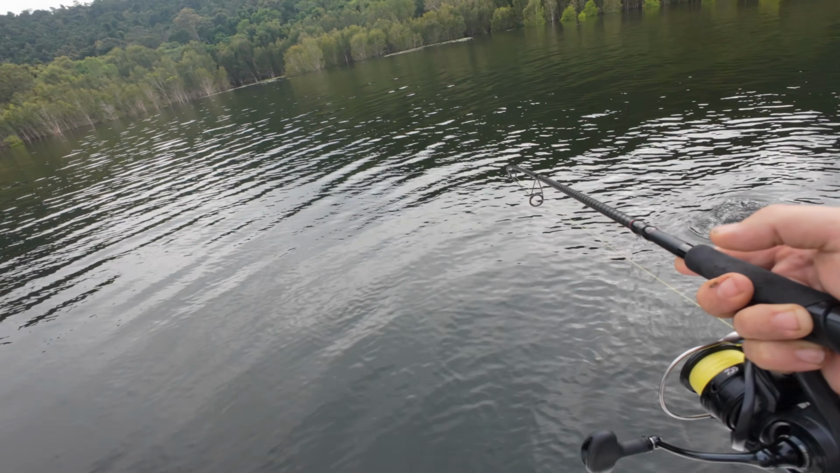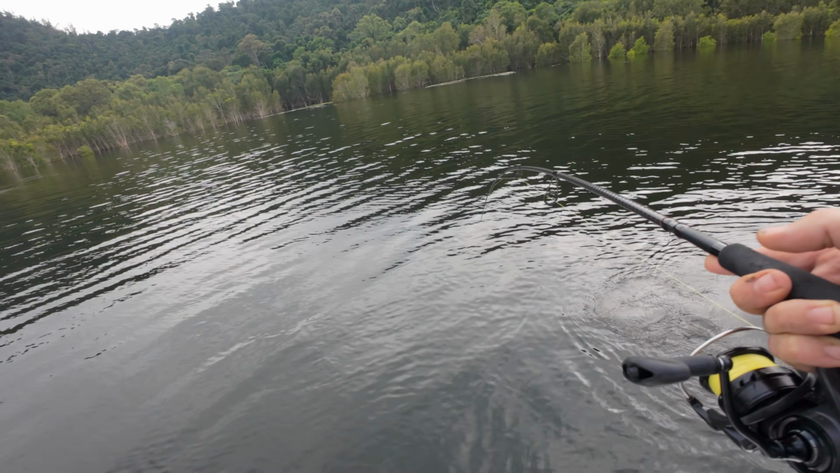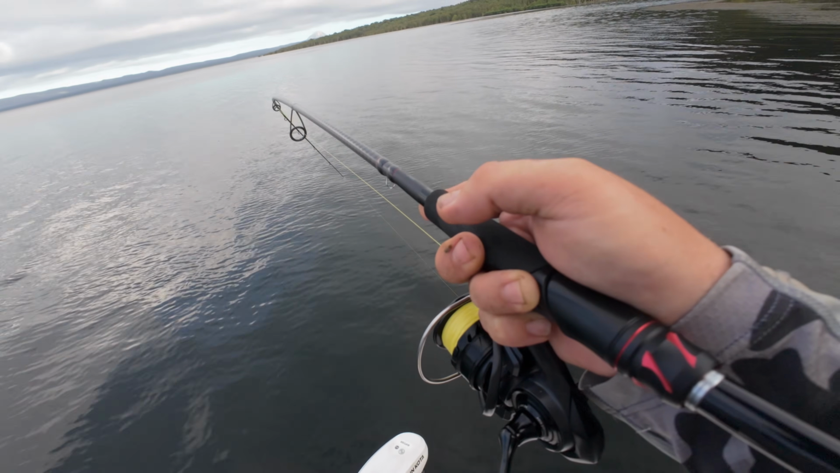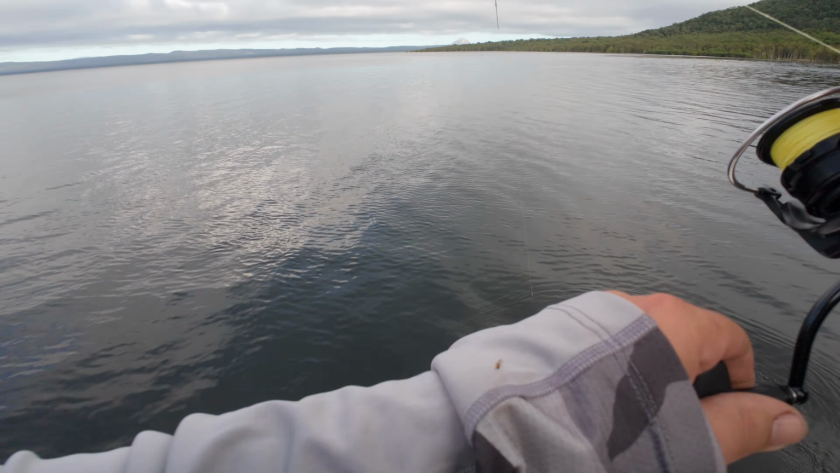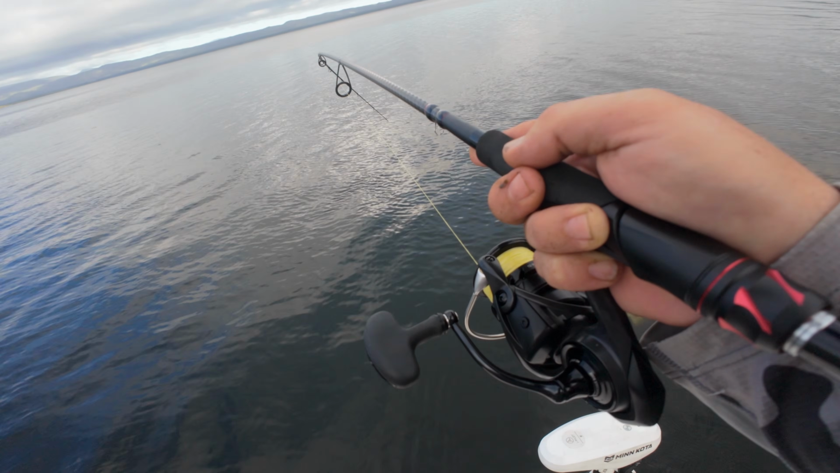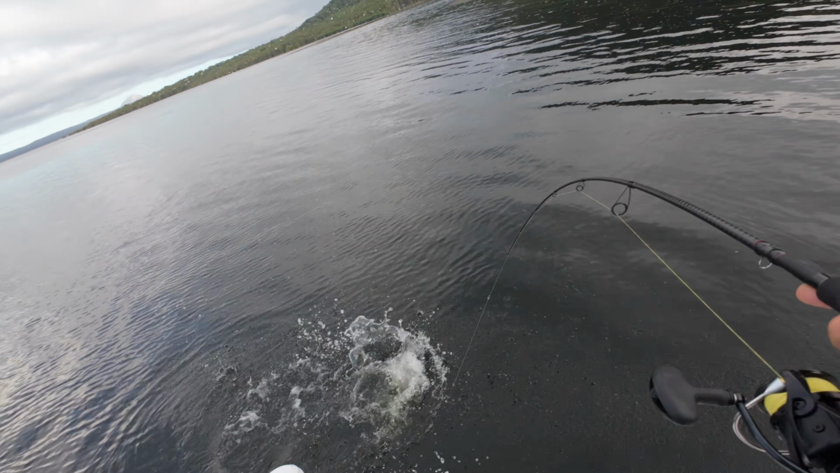Oh well, couldn't get to the weed bed that we wanted, but there's definitely fish in here. It's the second bite now. We've only been in here for 15 minutes. He's not a big fish, but any fish that you get to see eat the lure, you're going to take that. Oh yeah, nice, right in the corner, right where he should be.